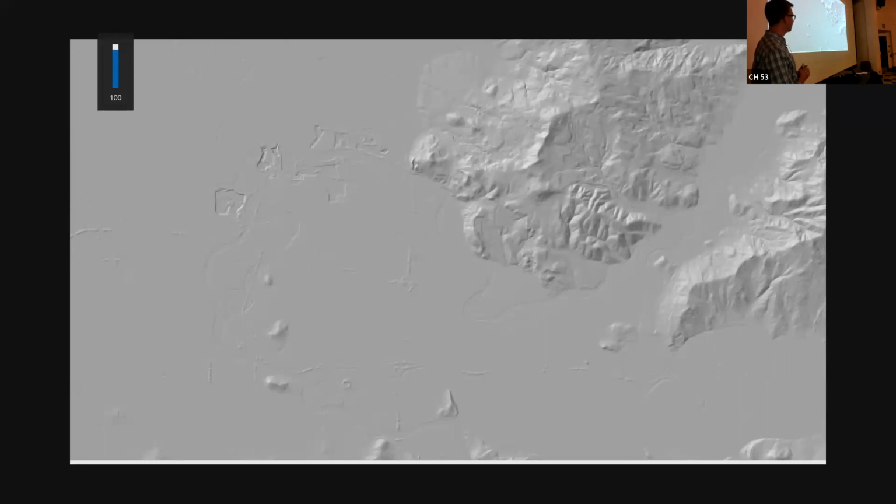Now, here's your next quiz. Where are we in the world? There's a clue in the lower half. This is a LiDAR image somewhere in the Willamette Valley. I'll give you a hint there. What does that thing look like?